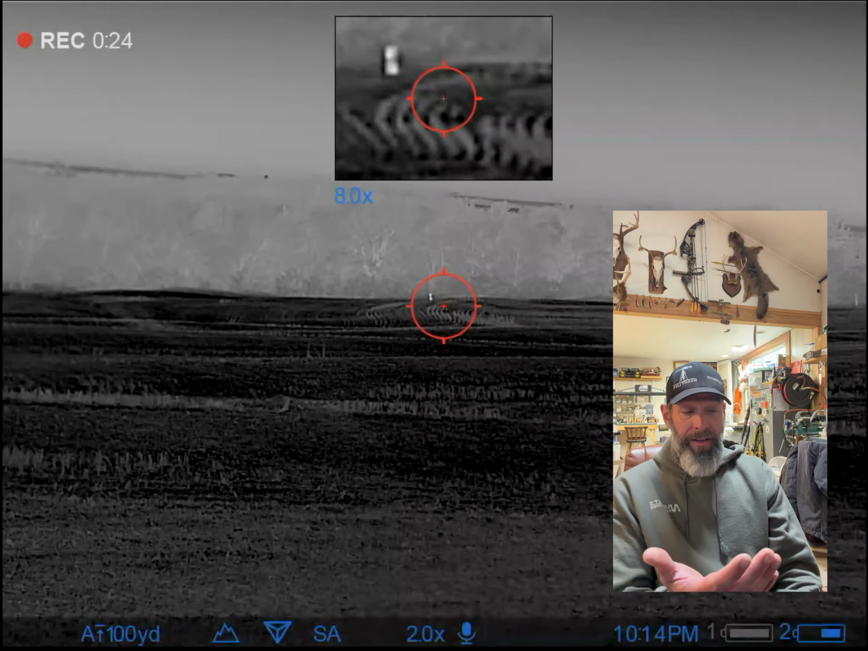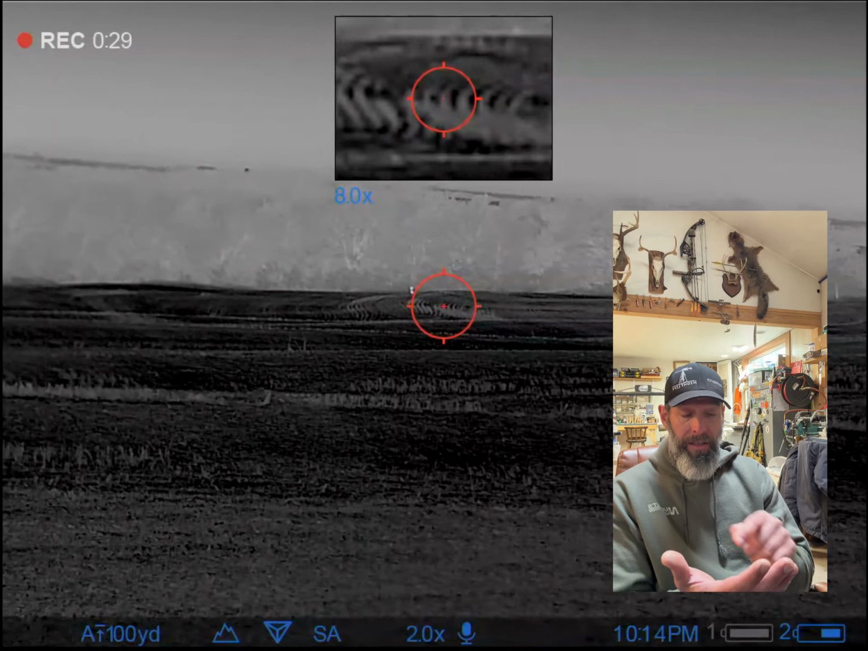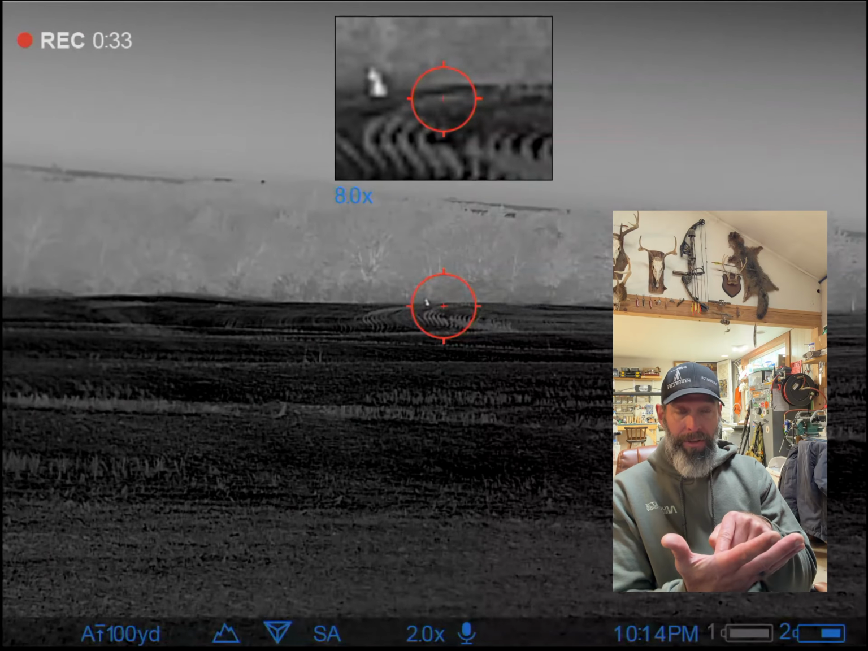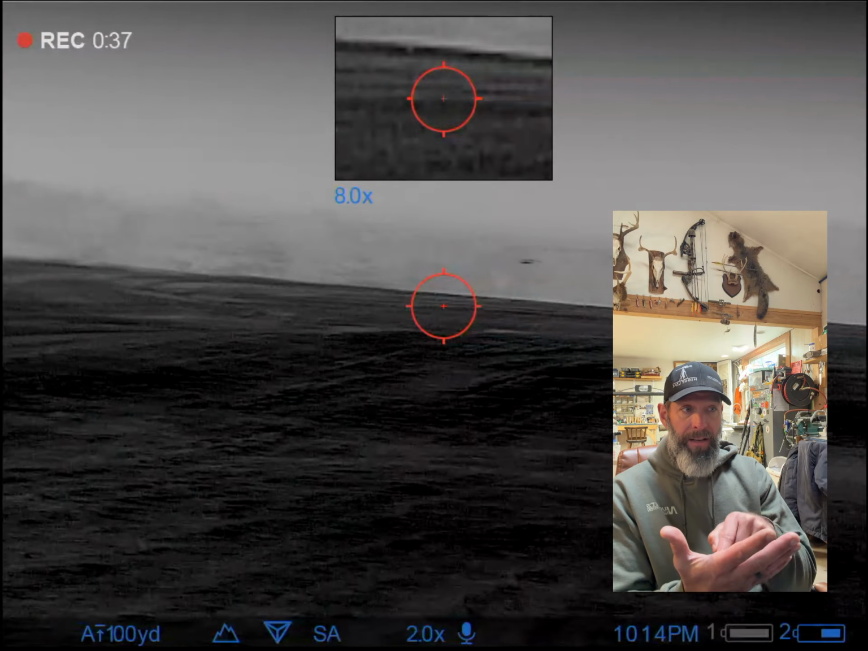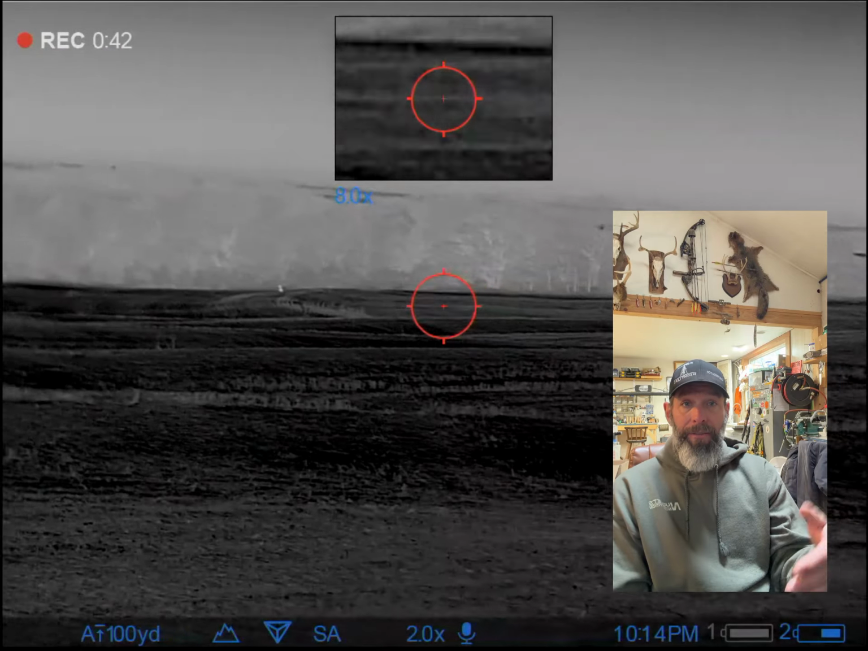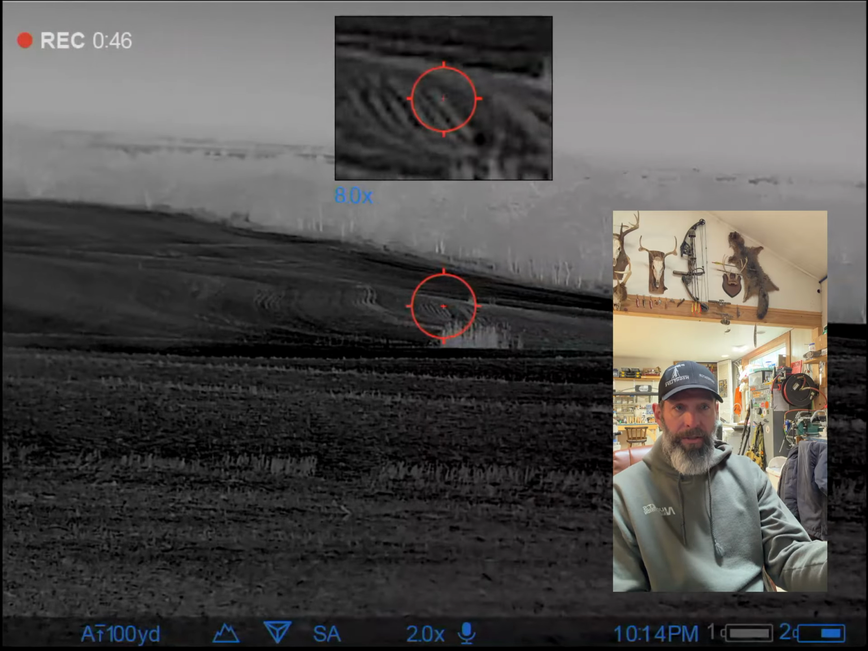Onyx, if you have Onyx, or any satellite imagery that will give you the opportunity to do a line distance. Before you make a sound, click where you're standing, click the edge of the corners of a field, the edge of a timber block, and it'll give you a line distance. And that'll tell you how far away it is, and then it can also give you an idea of what your ethical shooting range is.